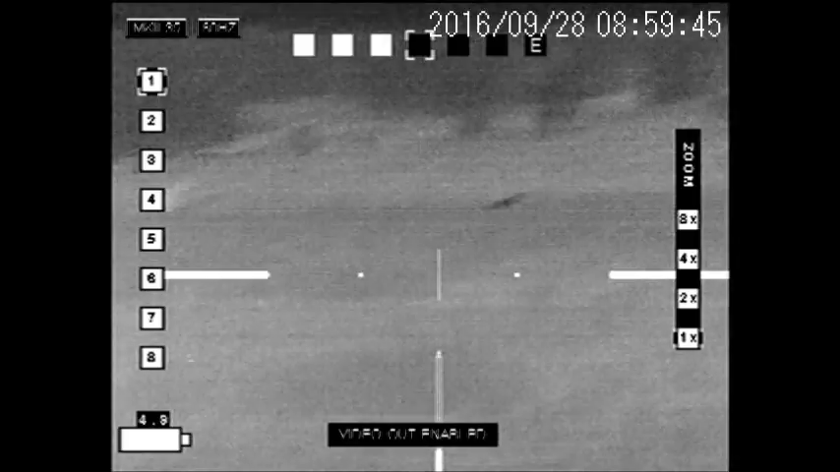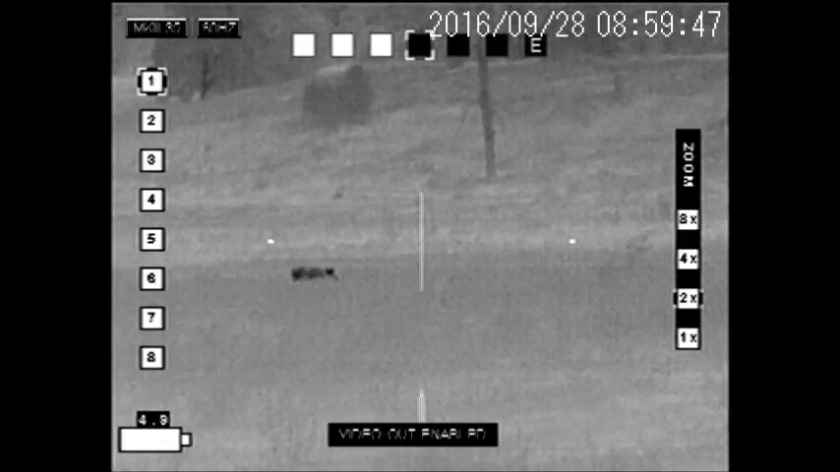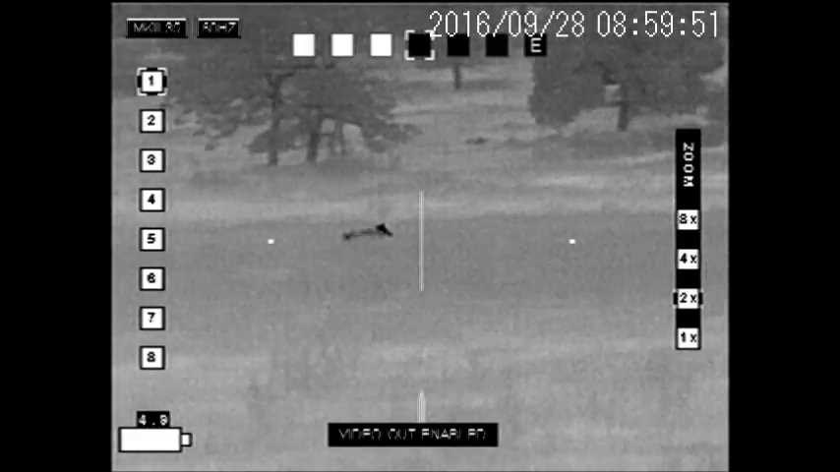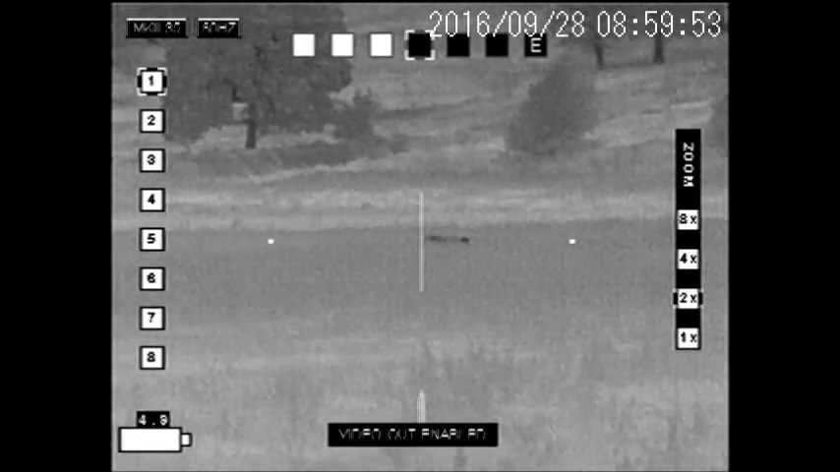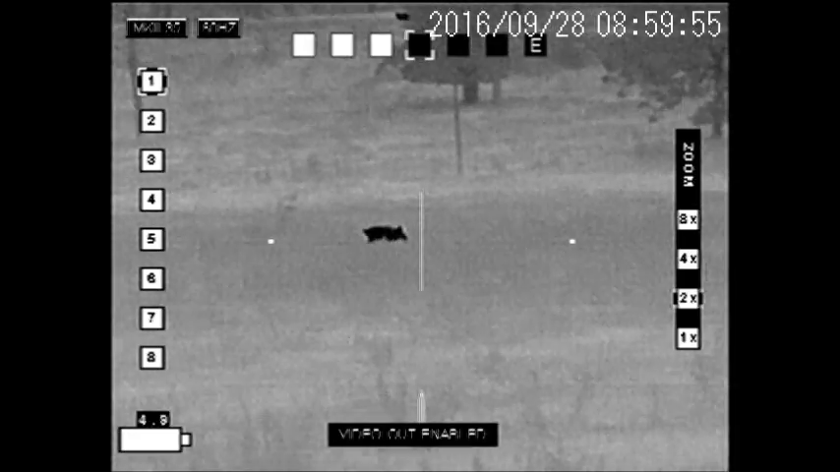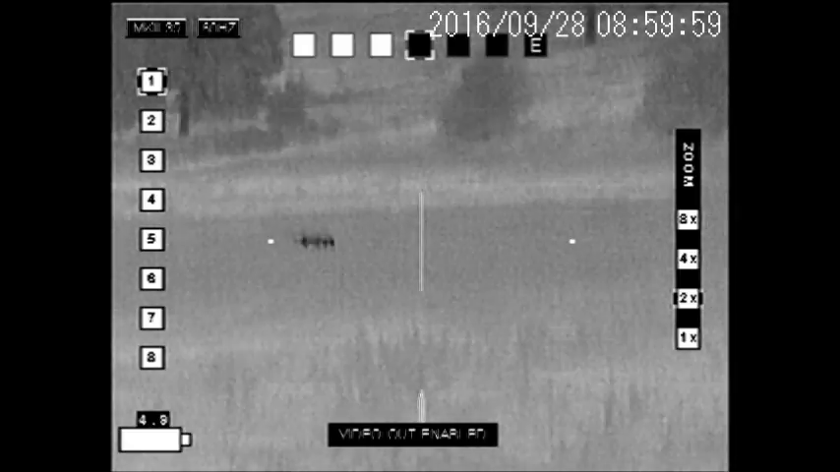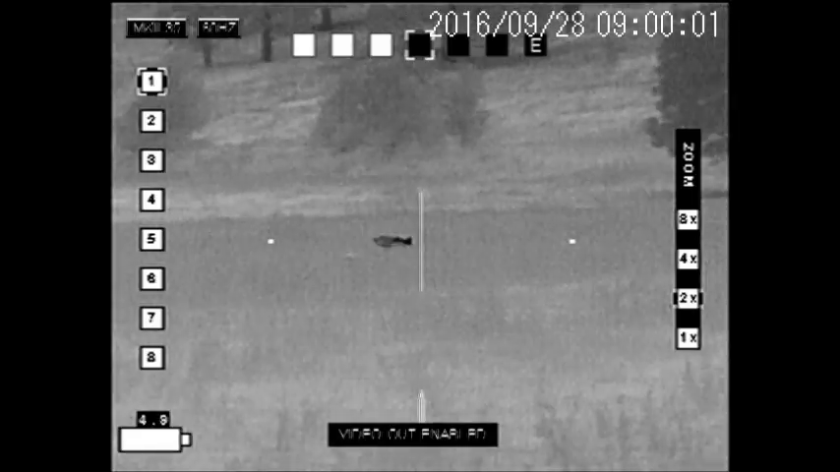You can hear my partner shooting at him off to his right. This pig is out at about 180 yards, and he's on the run. So that's a hit right there. You can't tell in the video, but you can hear it when you're out there hunting. So when I hear that hit, then I just move to the next pig. Oh, man, there was a solid hit.